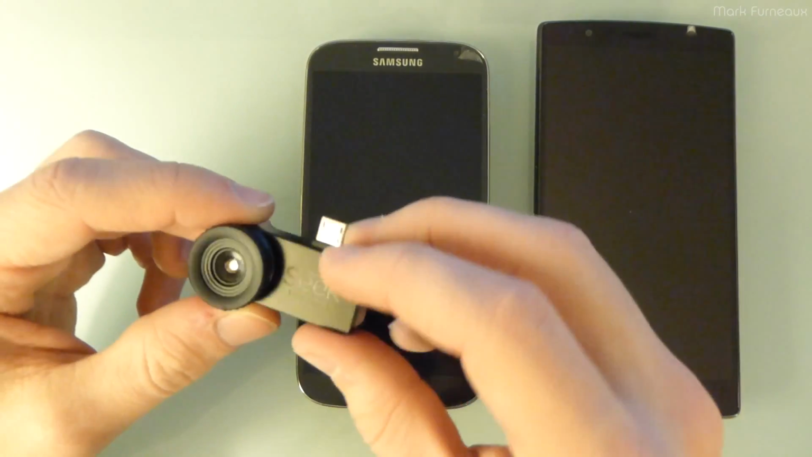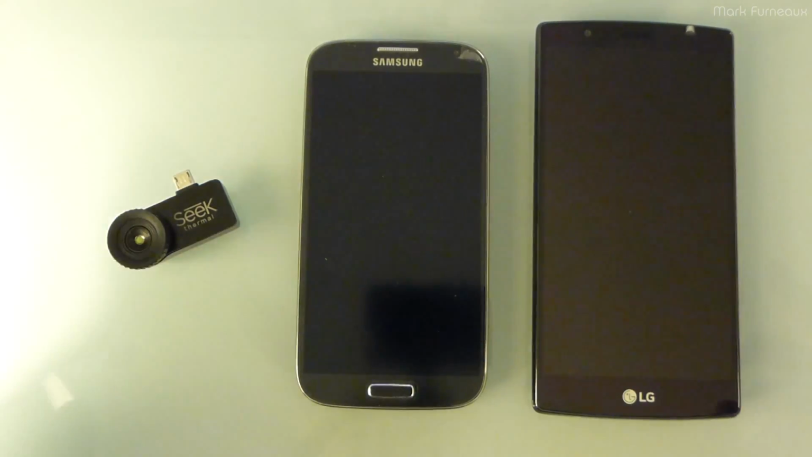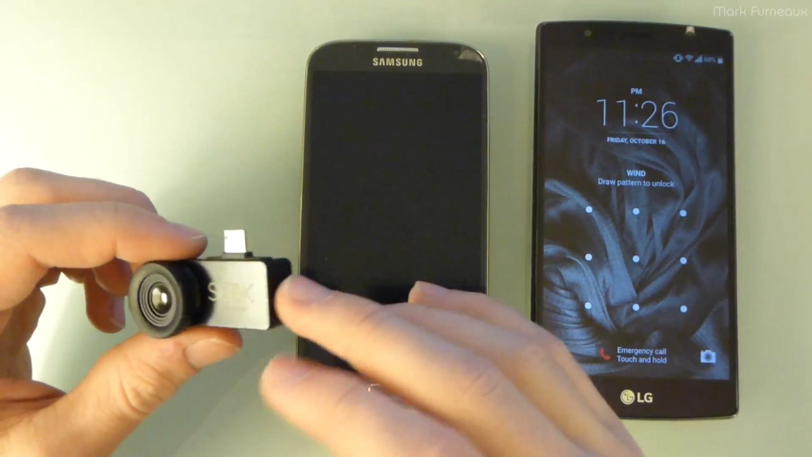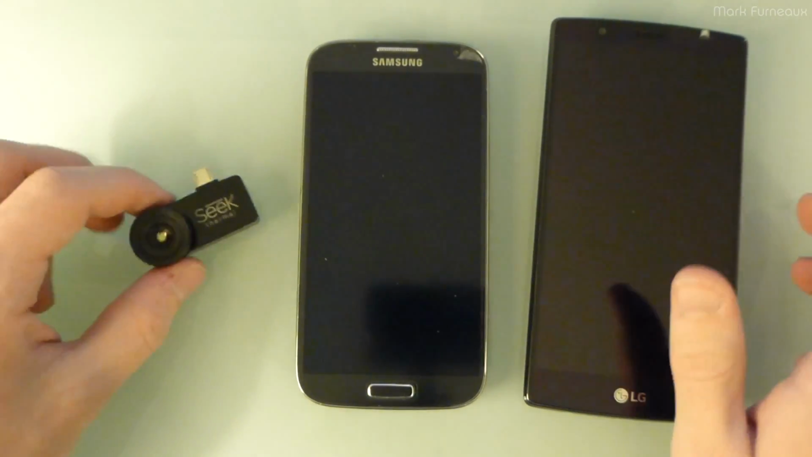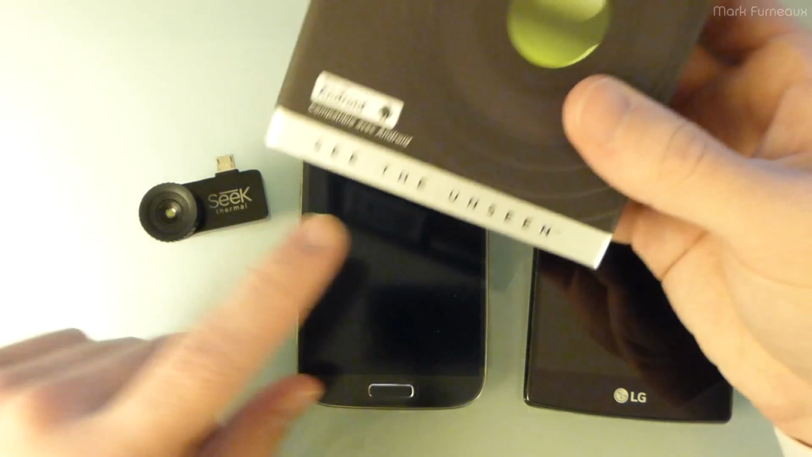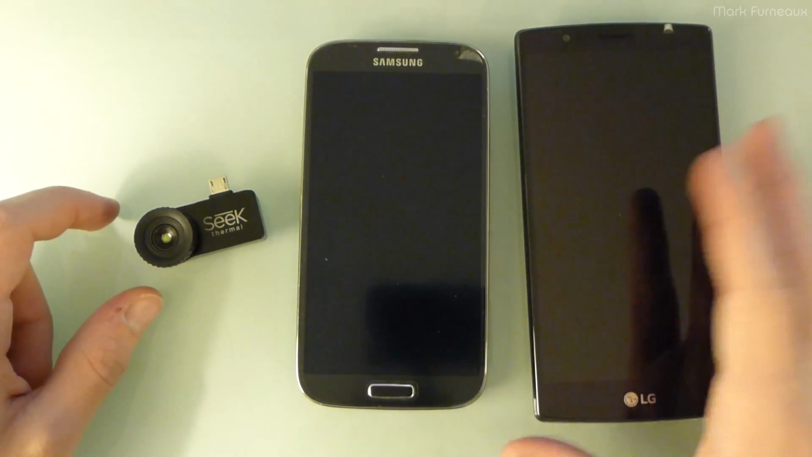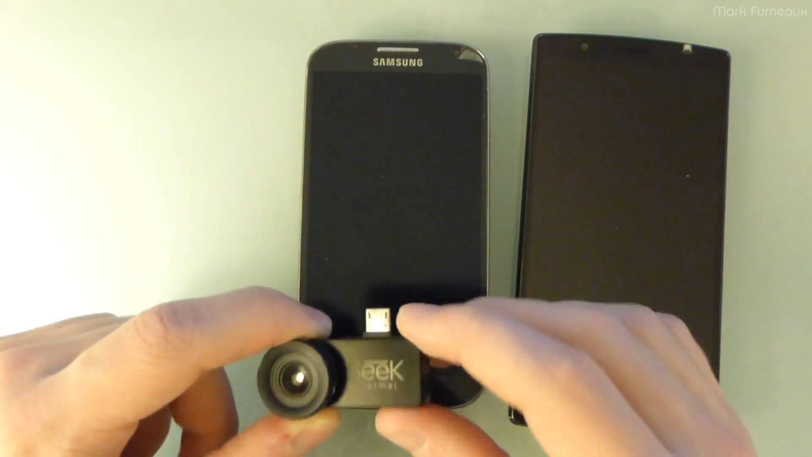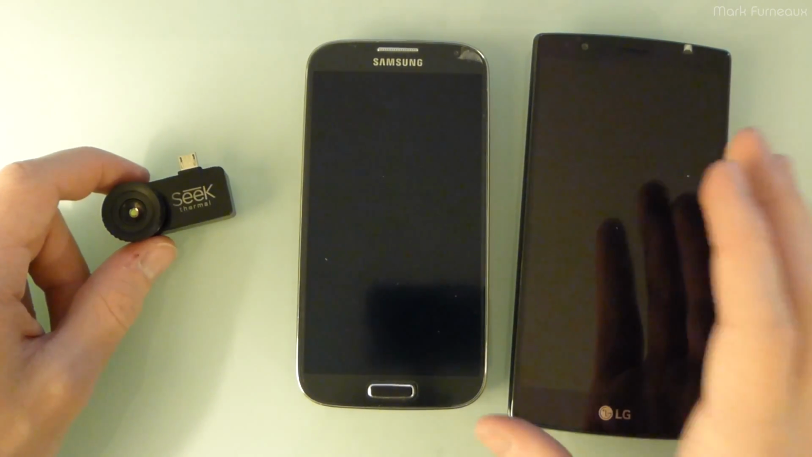The only really new information I'm bringing was the fact that it has an adjustable lens on it. But I'm going to be doing a lot of work with this. Probably quite a few videos with this over the next little bit, simply because it's a very cool thing, and Seek, they've got their slogan here, "See the unseen." I'm not sponsored by Seek, but I think it's really quite an amazing ability to see thermal energy. It allows you to do so much stuff you could never think was possible.